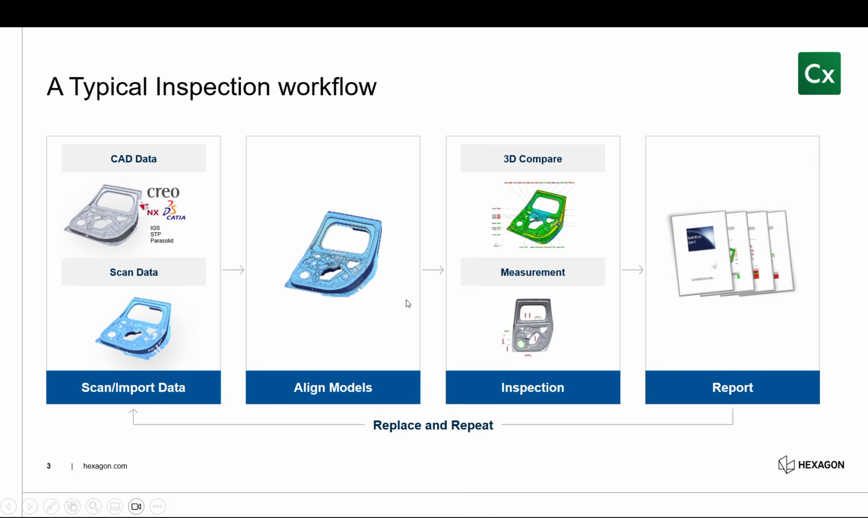Now, how does a typical inspection workflow look? Well, the first step is our import. We import our CAD data and our scan data, though we don't always have to import CAD data. We pretty much always should be importing scan data because that's the basis of what we're trying to use to inspect and measure.